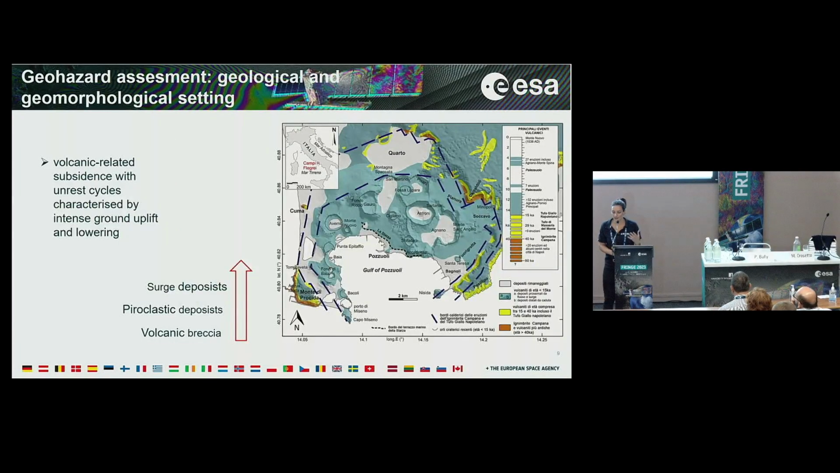From a geological and geomorphological point of view, the area is characterized by a sequence, from the bottom to the top, of tuff deposits, volcanic breccia, paleoclastic deposits, and tuff deposits. But the most important thing to say about this area is that it is an extraordinary volcanic-related subsidence area with unrest cycles characterized by intense ground uplift and lowering, well known as bradyseism phenomena.